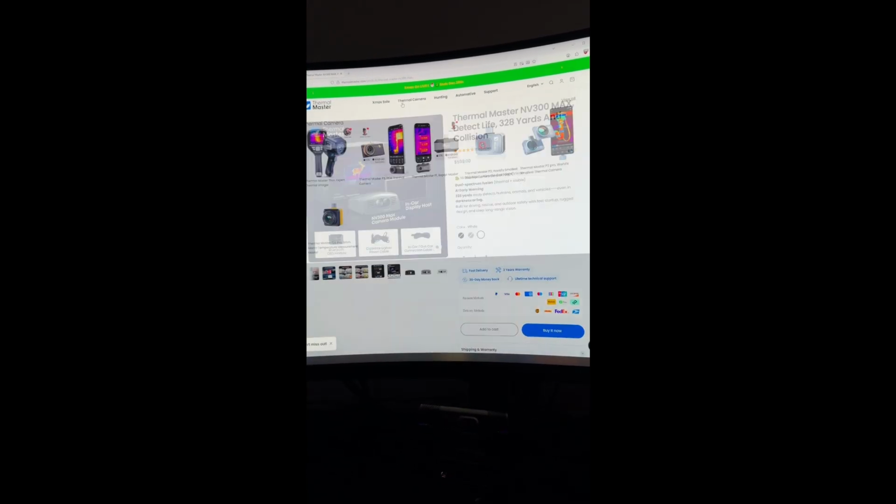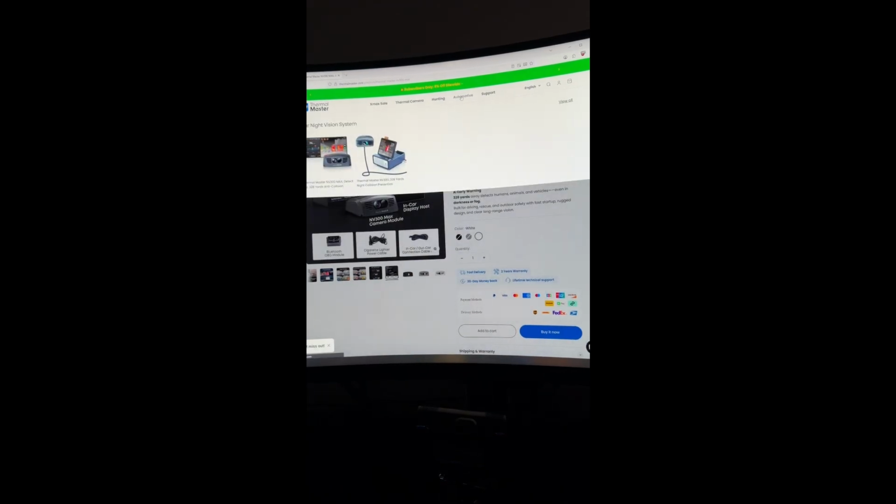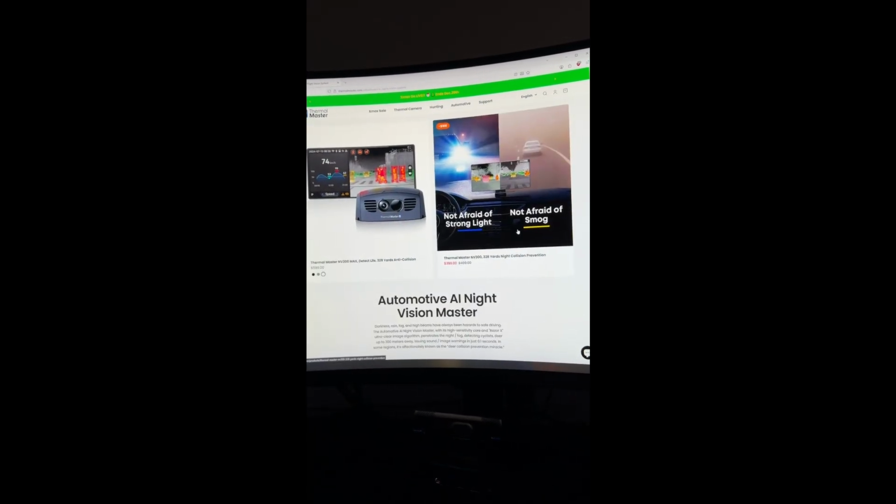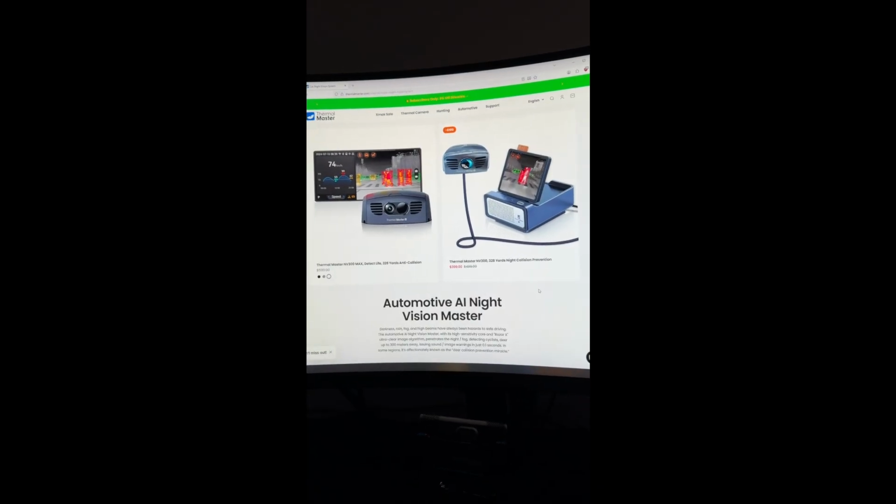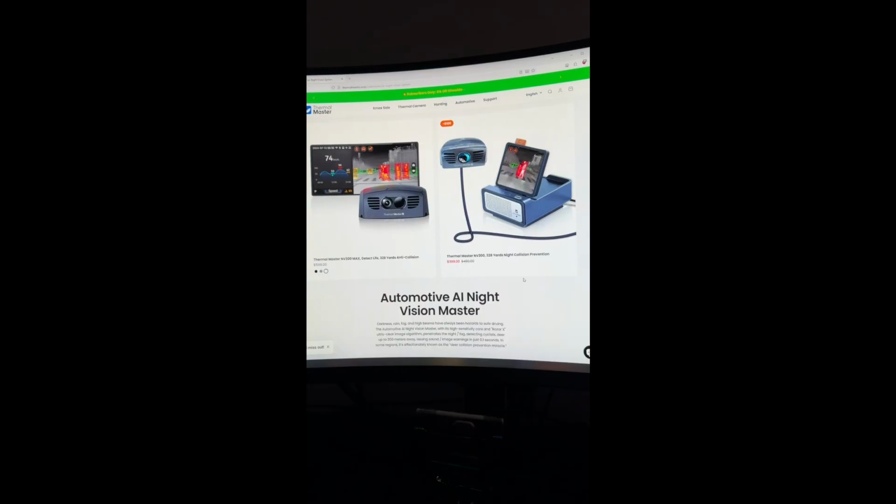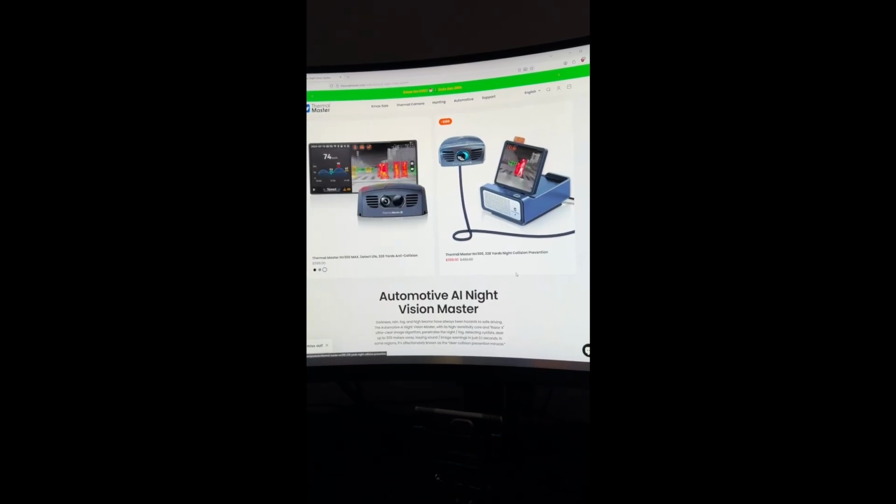But if you don't want to spend a lot and you're kind of on a budget, the smaller one with a discount, like $369, you're going to essentially get the same thermal camera performance out of it. You're just not going to get quite as big of a screen.